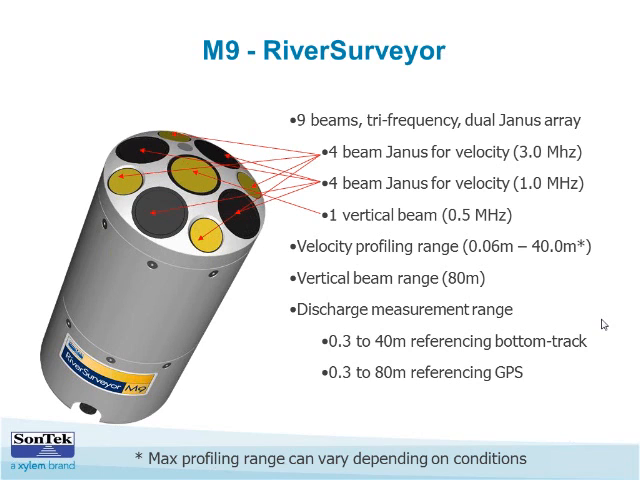The one term that SonTek uses for this is a patented term called smart pulse. So the M9 uses smart pulse to do all of this switching.